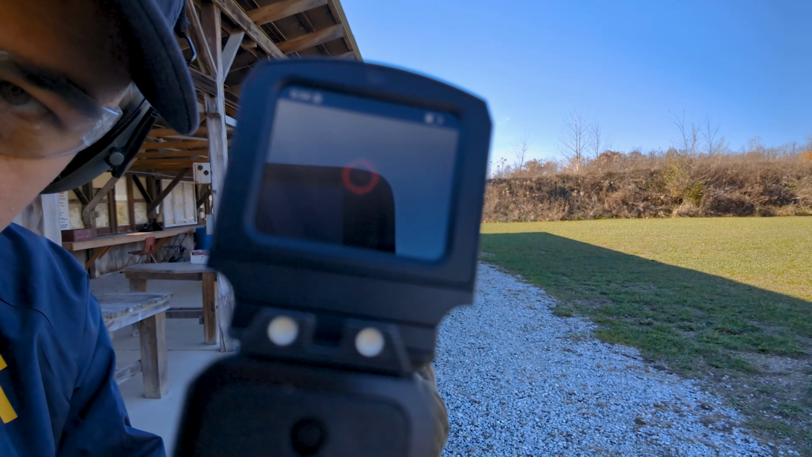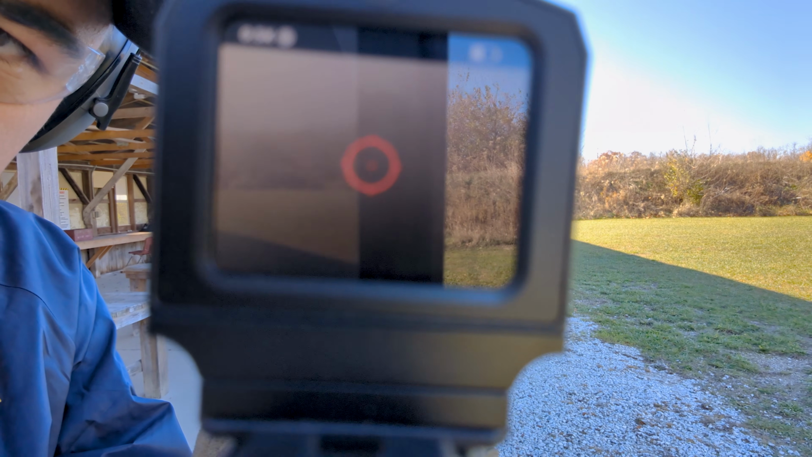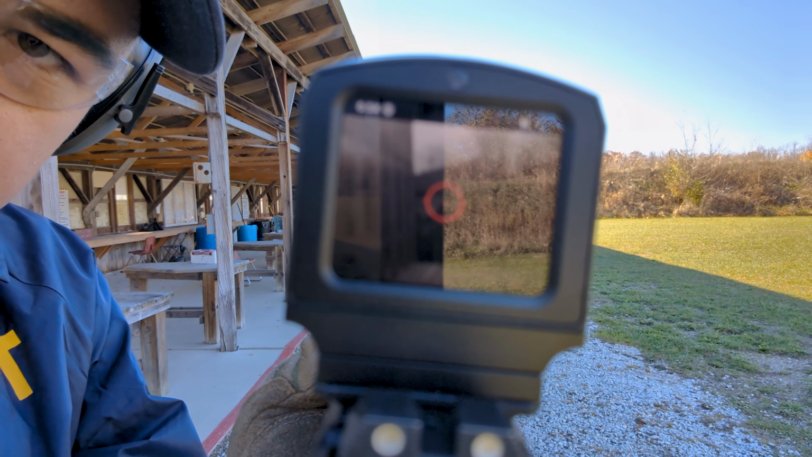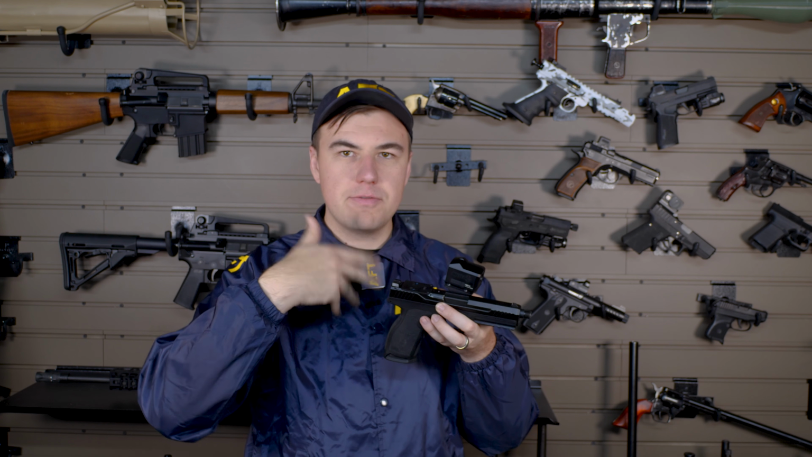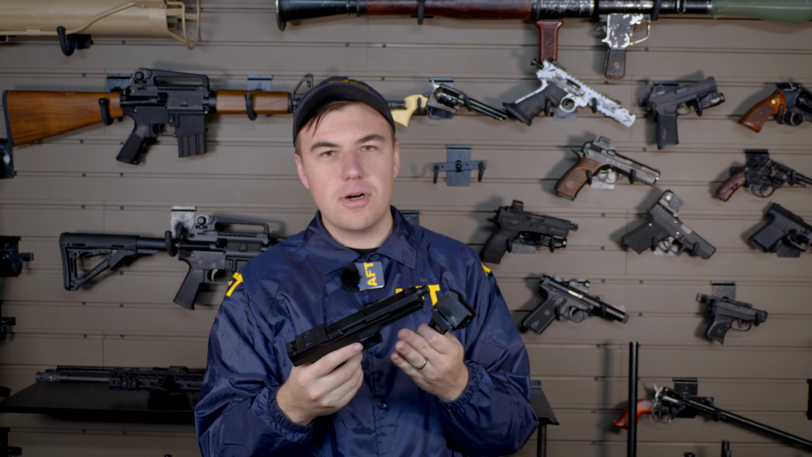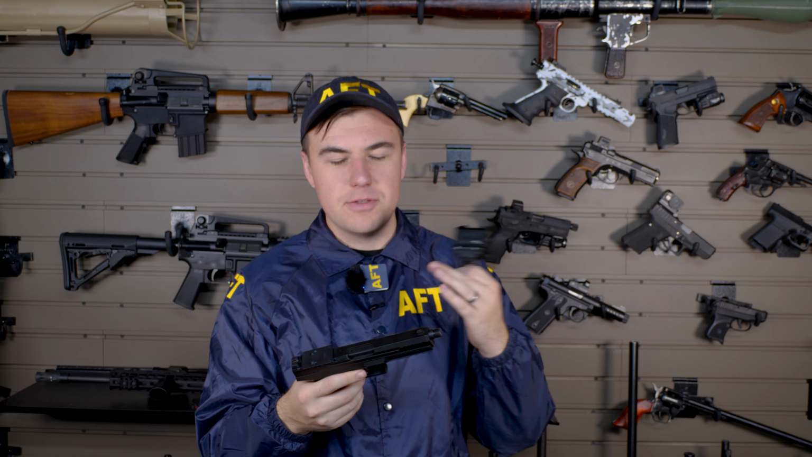You can see in the thermal camera, everything is solid white. It would kind of lock up for 3 to 5 seconds, and during that time, it's totally unusable. It just doesn't work for 5.7 pistols. The flash is too much, and it cuts out. Now, if you put a suppressor on this, no problem.